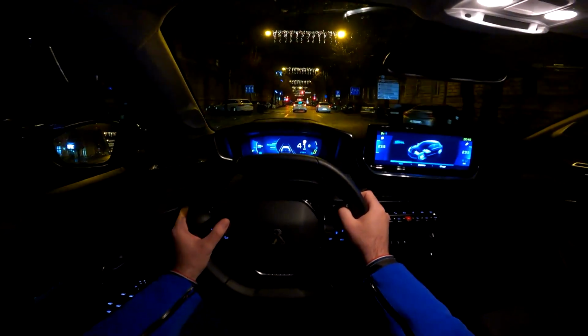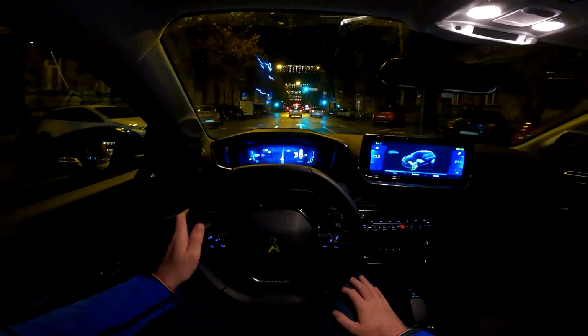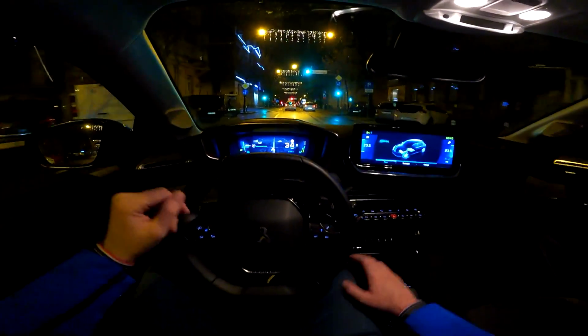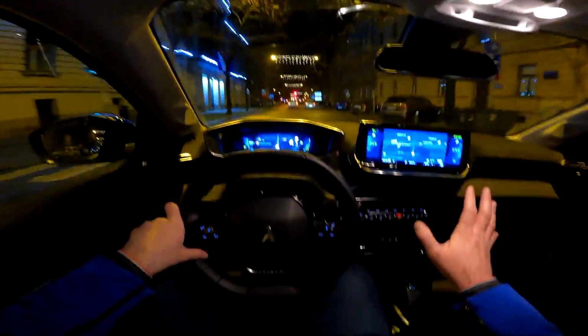Tell me in the comments which one do you like the most. I will put this navigation screen on, as I think it's the best one. And let me also put the navigation here. It's very relaxing one.